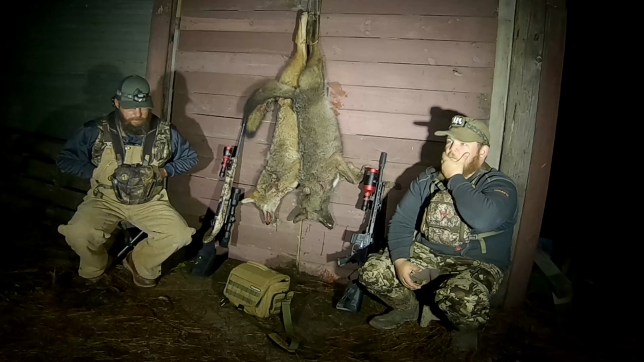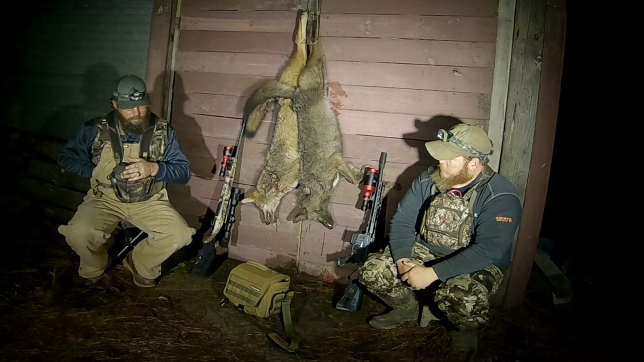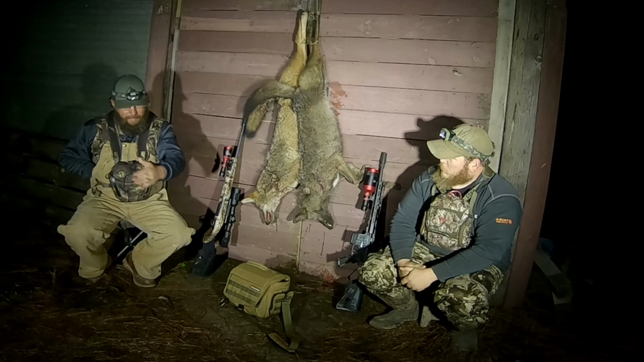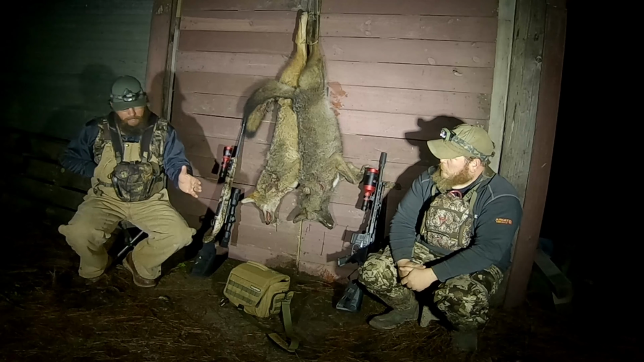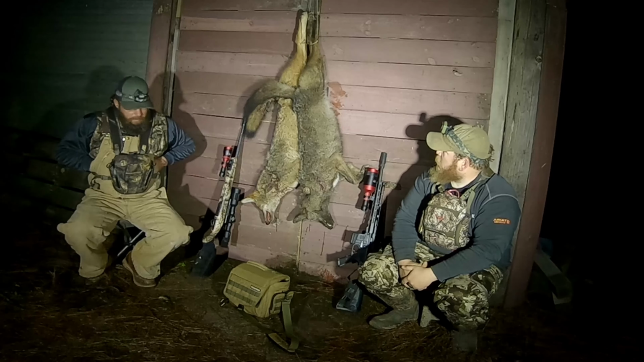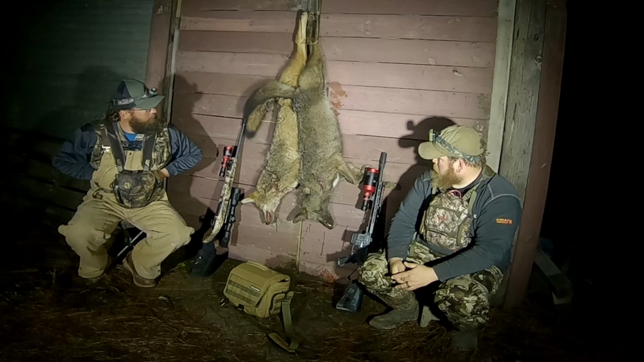I swung over to get on it. It's on video. I swung over to get on it, and it spooked and took off running. Well, it kind of got behind. Justin was sitting a little further than I was, so I moved out of the way, and Justin was able to get him. Real pretty coyote. He's going to get it full body mounted.